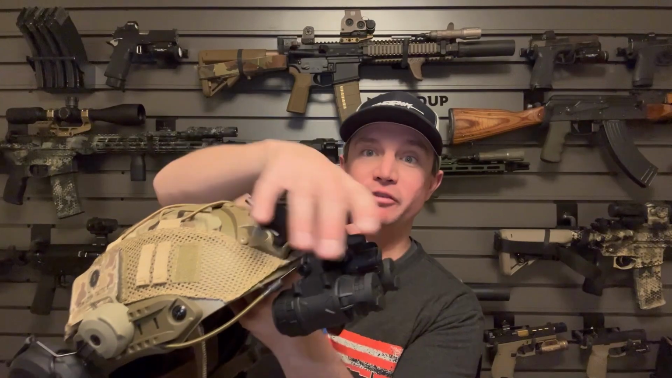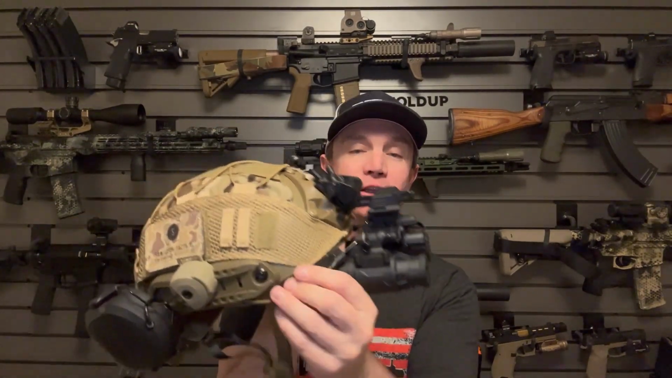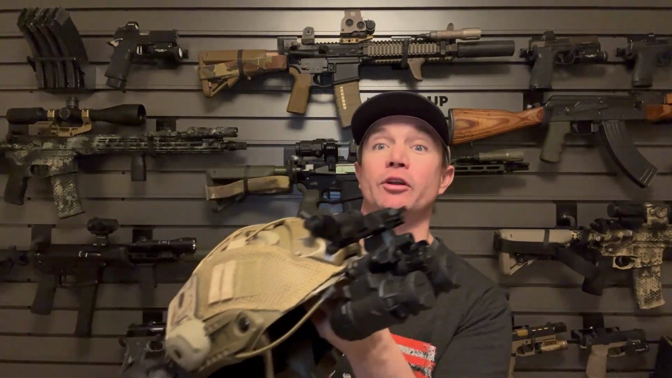Once you have your night vision mounted, you've got your mount all set exactly where you want. You've got your retention on it so that in case it breaks away like it's designed to, you don't damage your unit. You do need some kind of counterweight on your helmet. Now, the Rex Tactical RNV31 is a relatively lightweight night vision device, but still, without this counterweight, it would have been almost unusable for me.